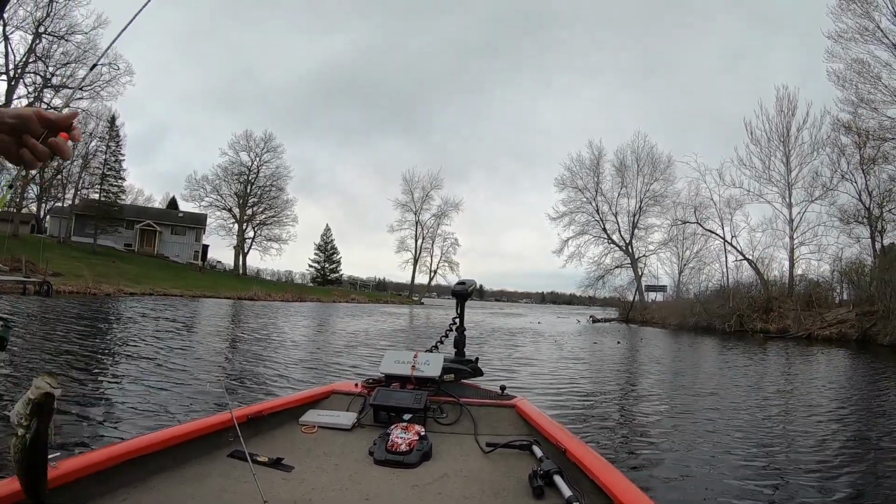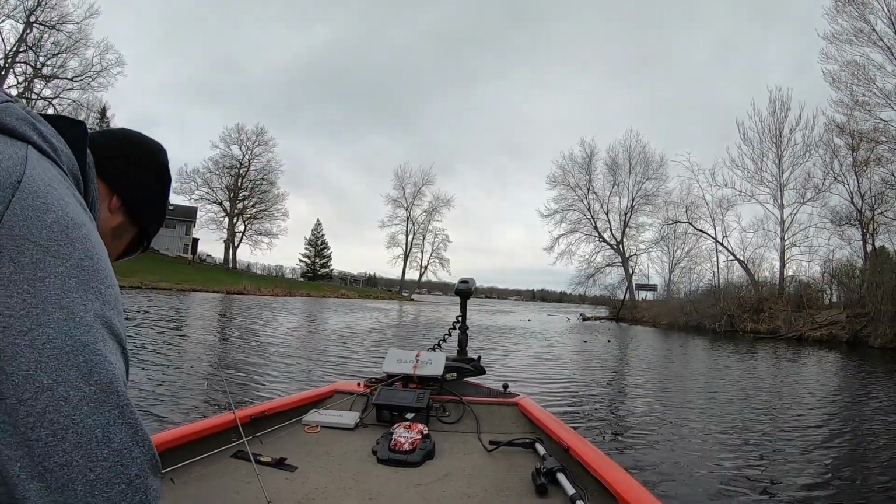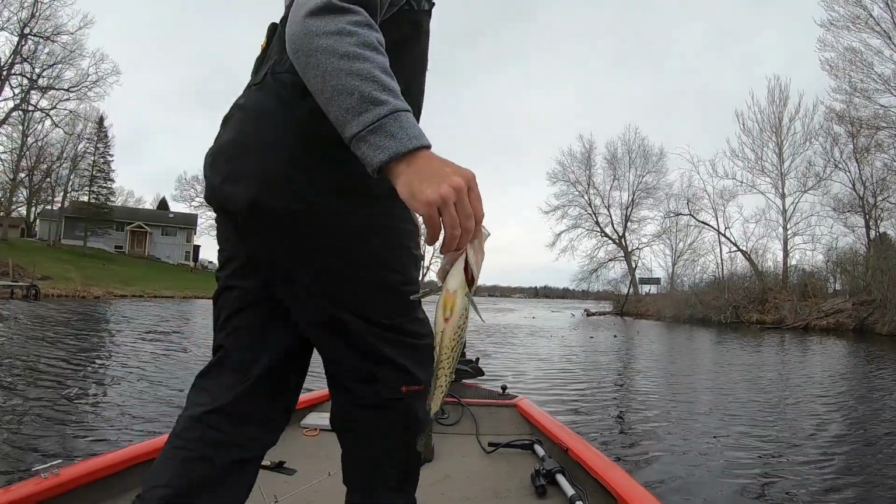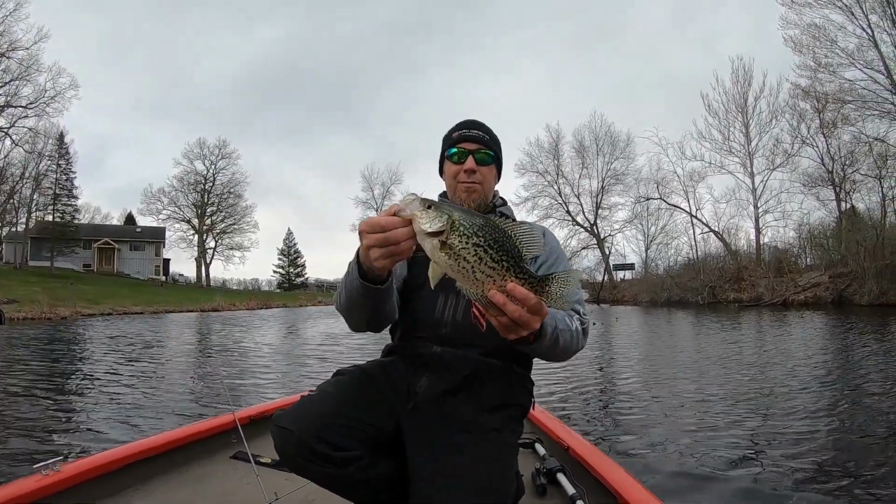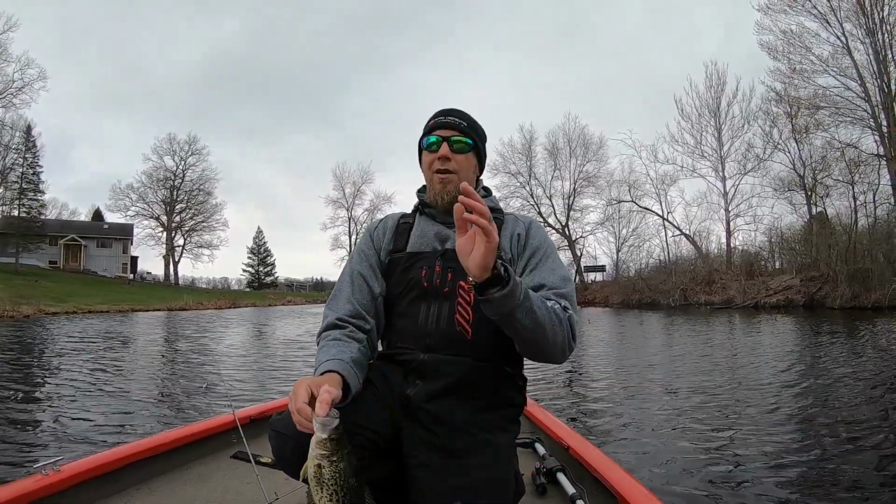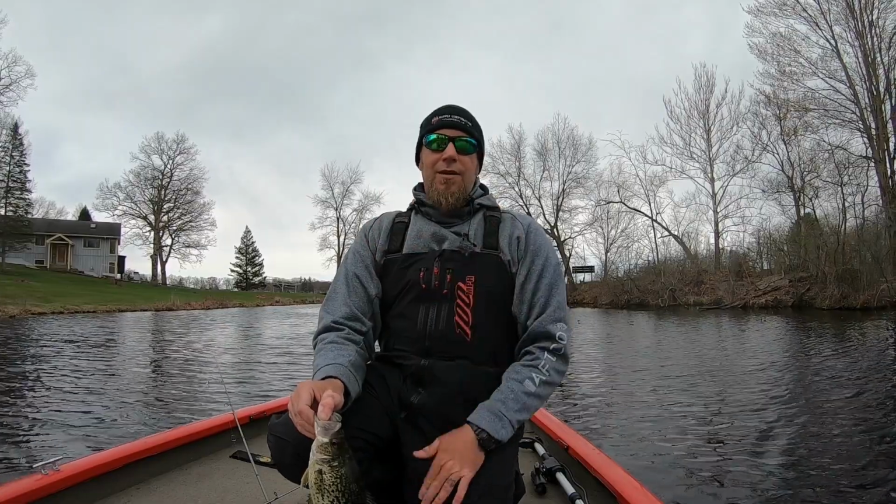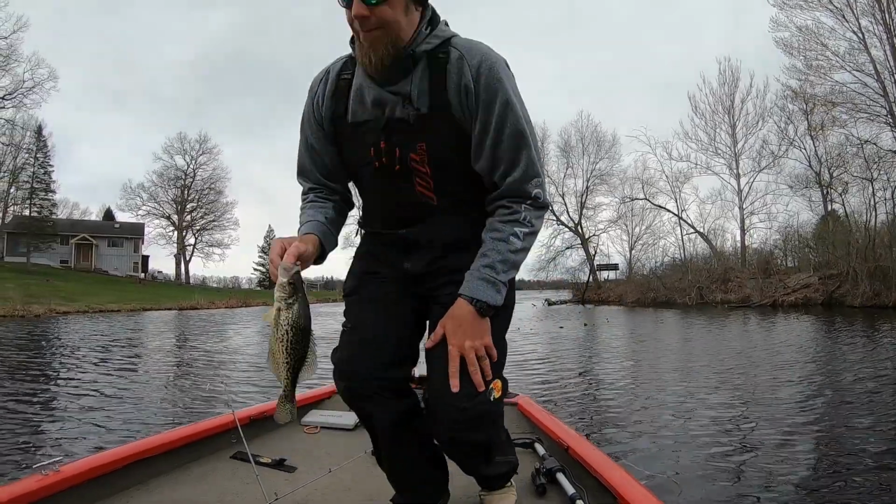Look at that thing. Holy cow. That's a giant. That's a damn giant, boys. That's a big old crappie. A couple more of them, we're out of here. We can go do our bass fishing. Footage has been sucky because I'm pan fishing. I can't just leave the camera recording, but that's a big one.